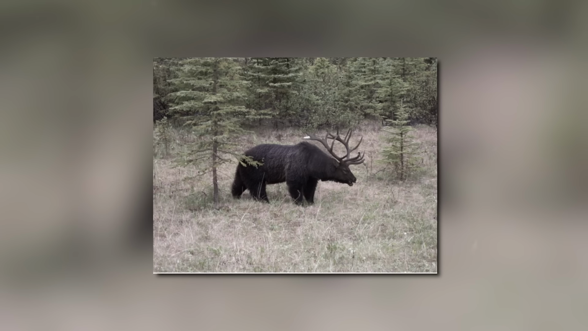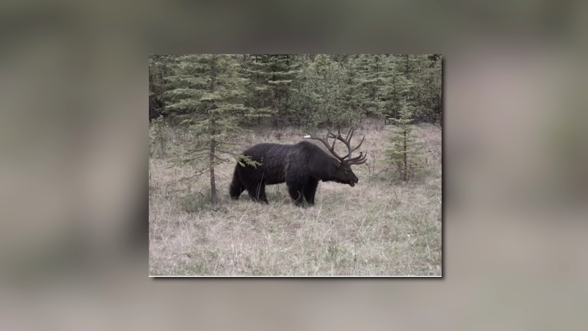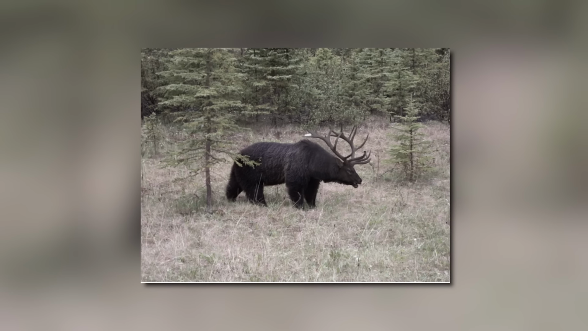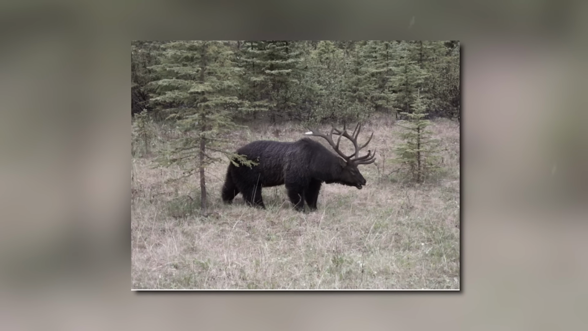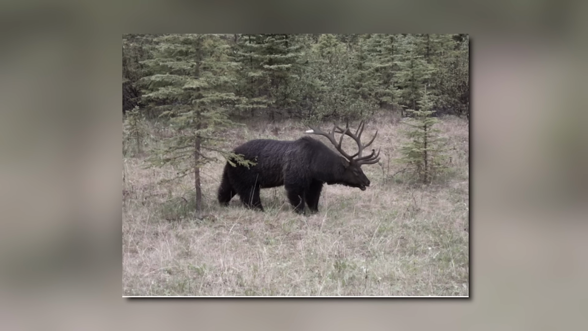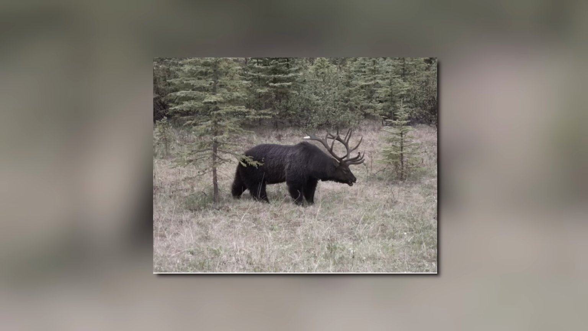The animal in the photograph is clearly a bear, but it has a set of large antlers, similar to those of an elk, growing from its head. The antlers appear to be fully grown and well-formed, which has led some experts to believe that the animal is not a genetic mutation or a hoax, but an actual hybrid of a bear and an elk.